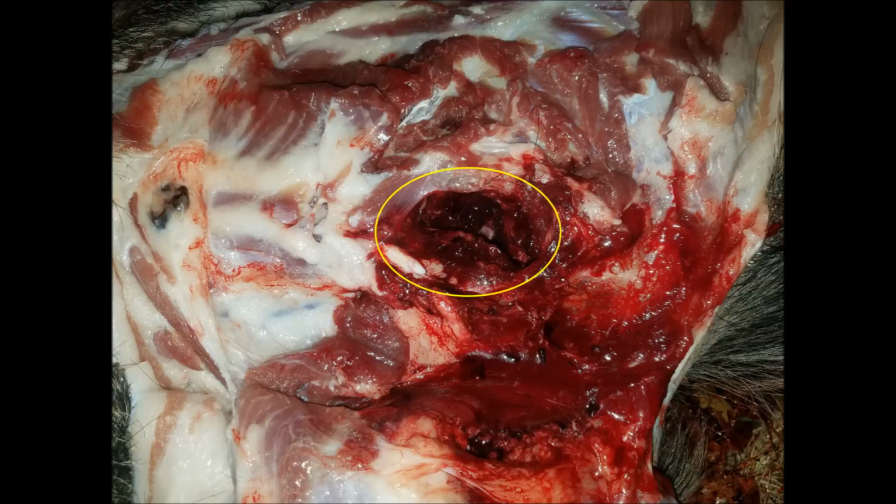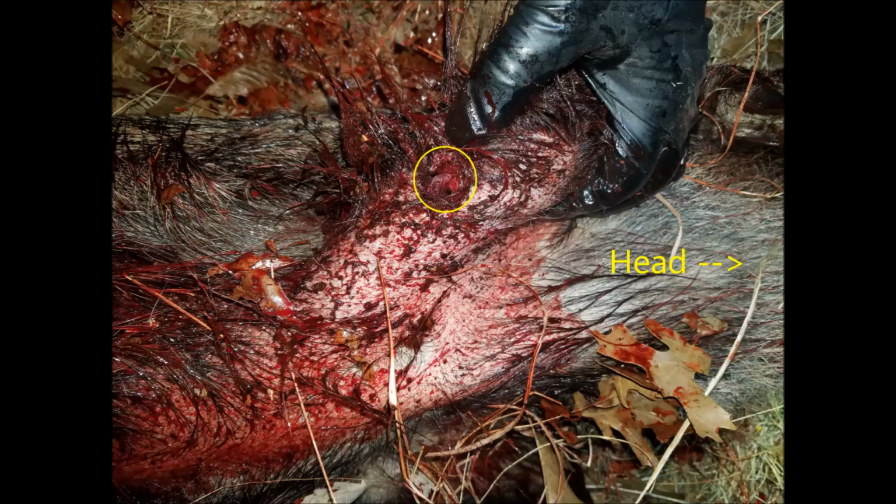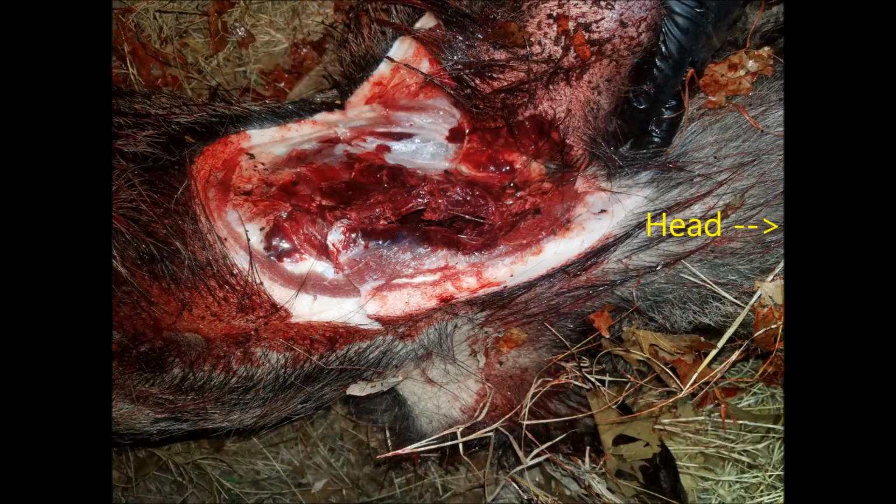penetrating the top portion of the heart, before exiting behind the right elbow without breaking the right leg. Peeling back the skin on the chest revealed that the bullet had actually torn out several pieces of costal cartilage before continuing into the leg.